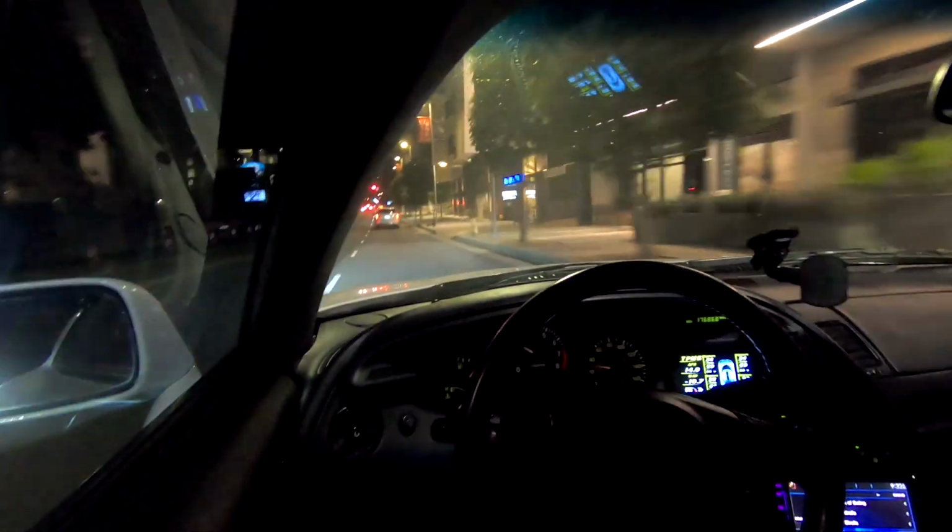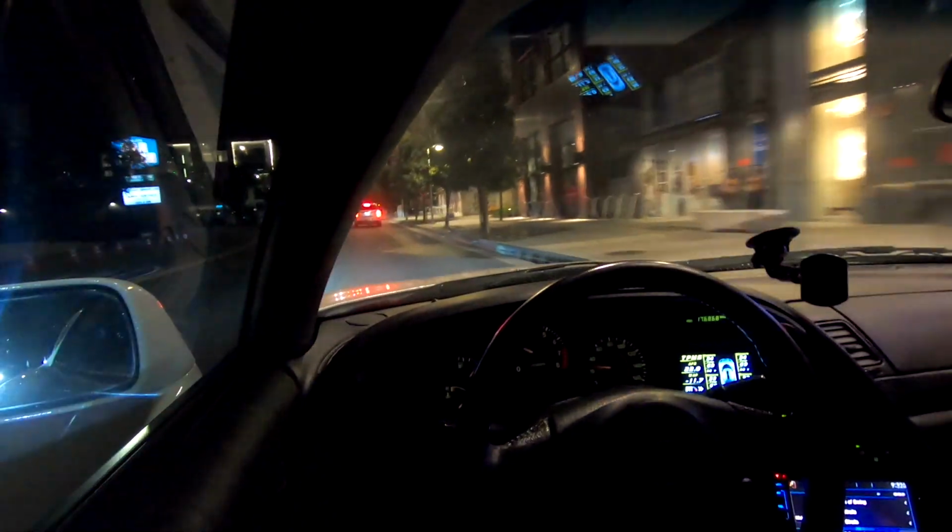I have my exhaust silencer in too, so I'd say this is a successful test. Yeah, this car is really strong. I was only at partial throttle with the exhaust silencer in.